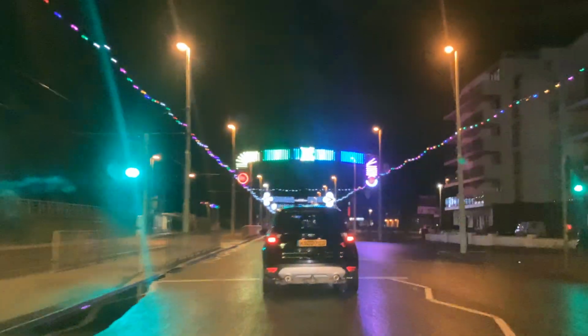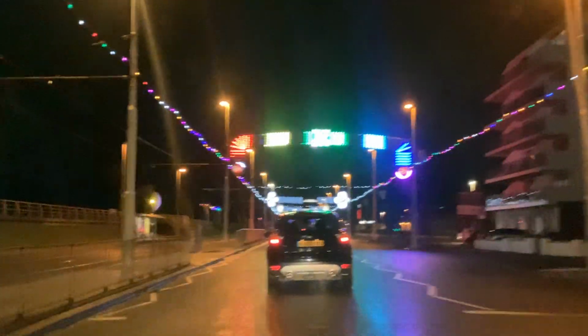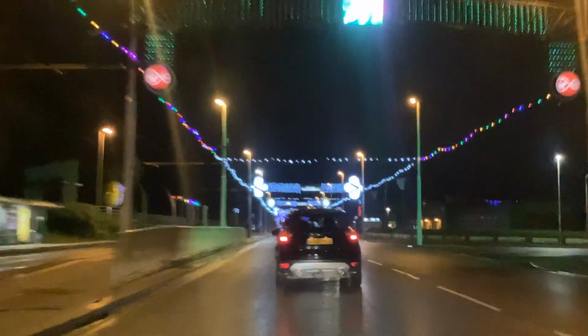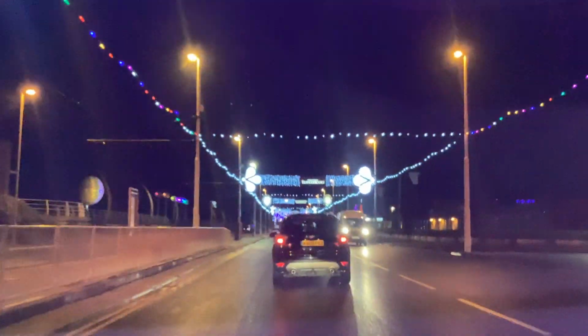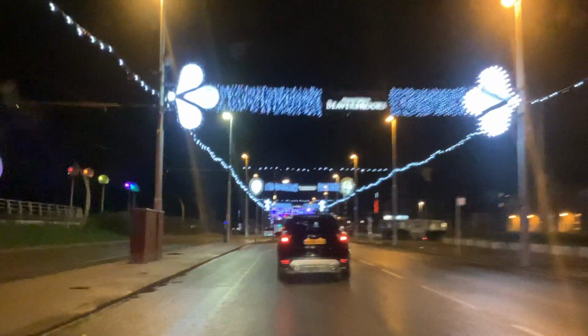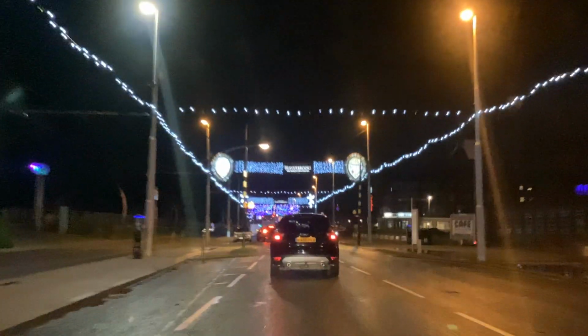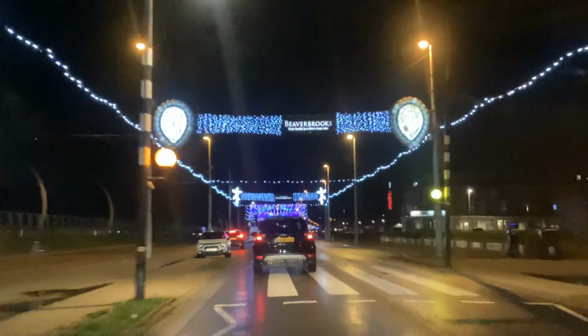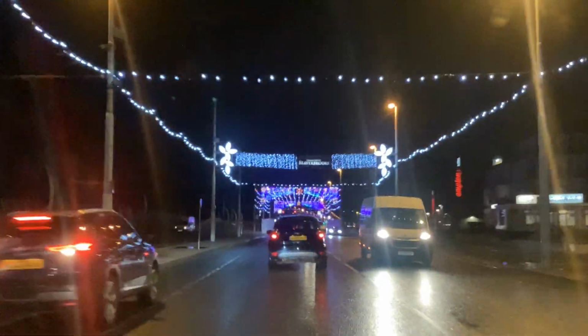So we'll look at all the pretty lights as we're going down, and we'll talk about what they got. So these lights here seem to be sponsored by Virgin. Is that Virgin Atlantic? Virgin Media. So the first lot are sponsored by Virgin Media. The second lot are sponsored by Beaverbrooks, which is a place that sells diamonds uptown. I assume it's still there.